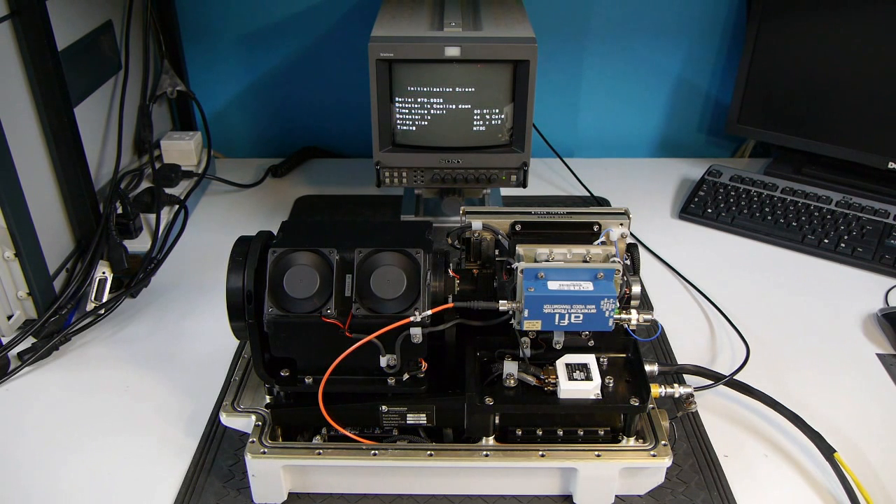CO2 has an absorption at around 4.3 microns, and this has a negative influence on the performance of medium wave cameras. For certain applications it's okay to allow the CO2 wavelength through, and of course you might actually want to observe CO2 distribution, but for this particular camera it has a stop filter in to achieve the maximum possible resolution and distance performance.